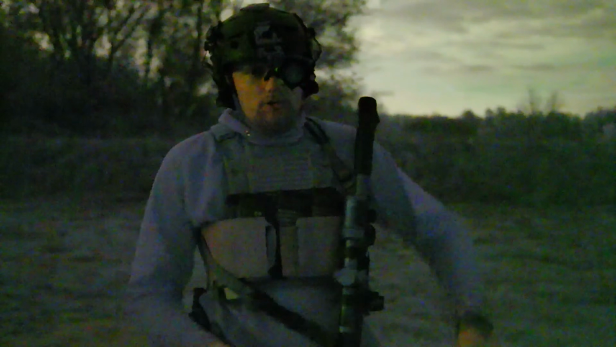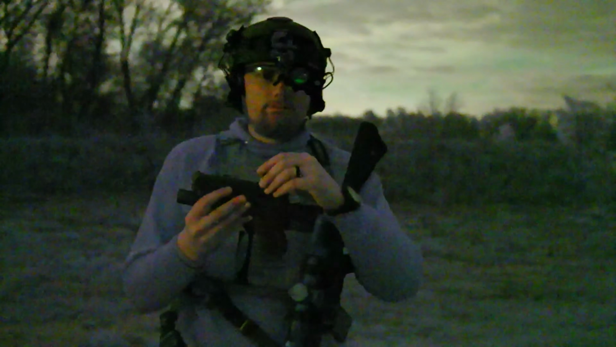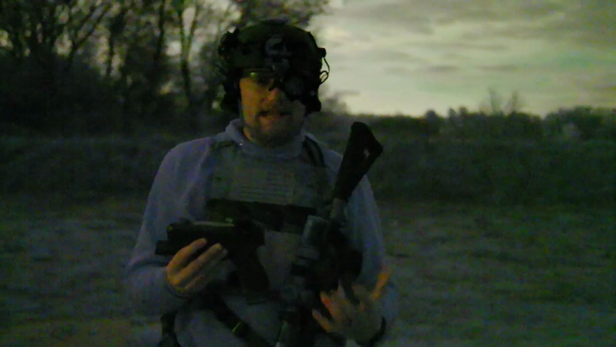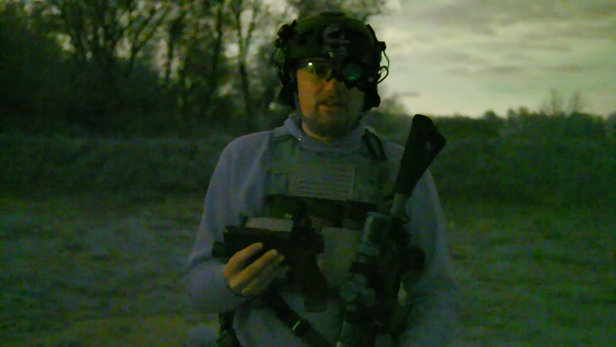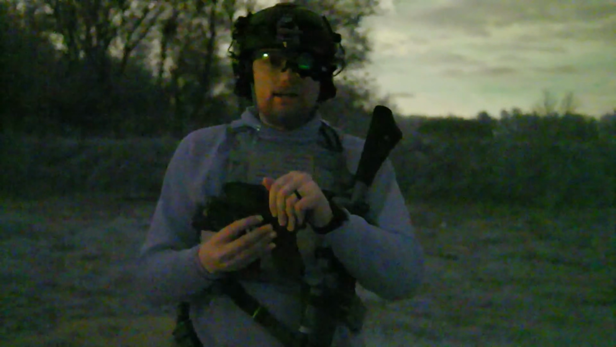Now, what about shooting with handguns? Shooting red dots on handguns is the best way to shoot handguns under night vision. If you disagree with that, you clearly haven't been shooting handguns under night vision enough, because it's the truth. And anyone that has been there, done that will agree with that. So, red dots on handguns.